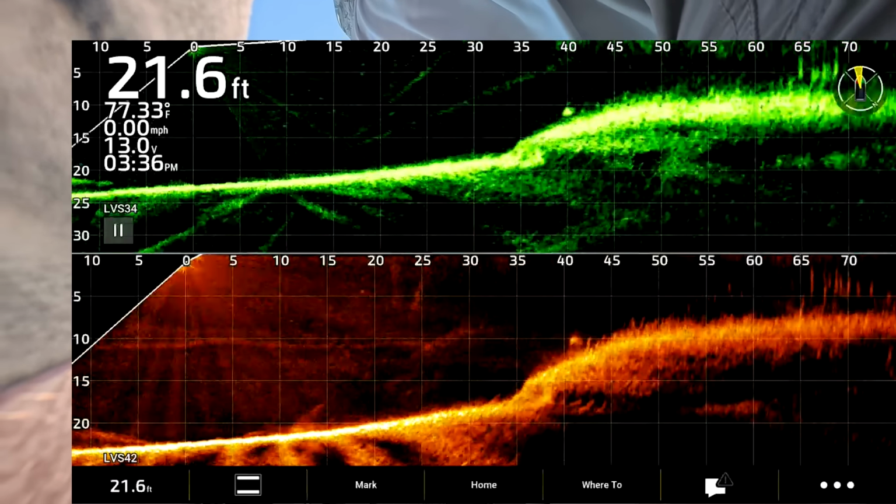All right, there's a fish at 35 and 40 coming down the hill. Nice impact on the 34, got it on the 42. I'm gonna burn it in to get it into this little pot of fish right here. Seeing it on both.